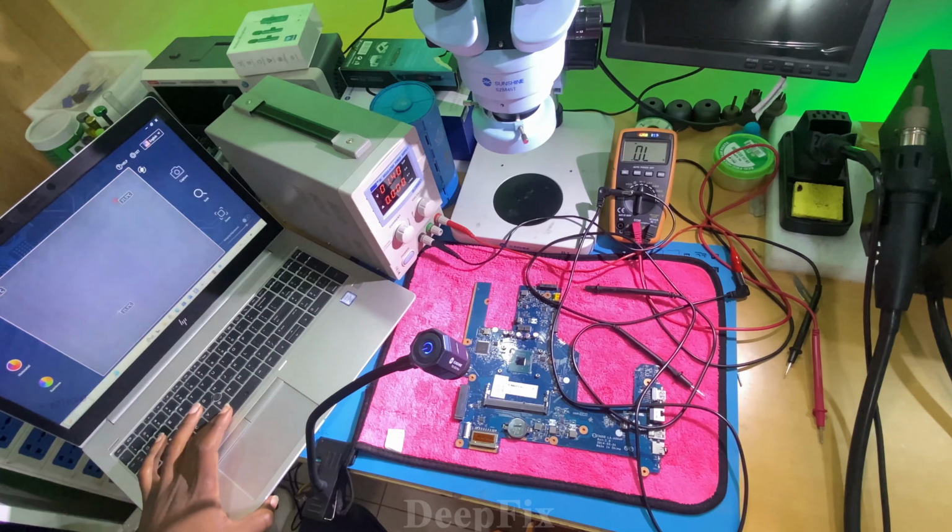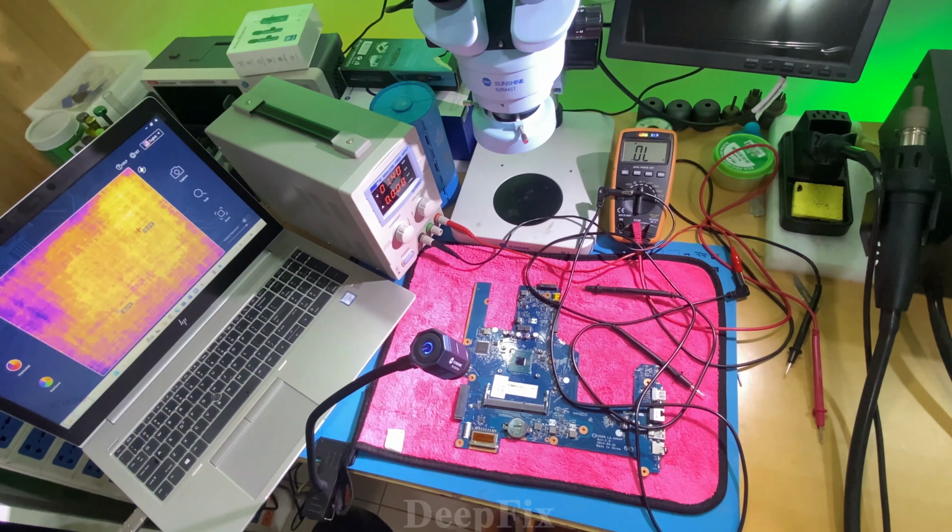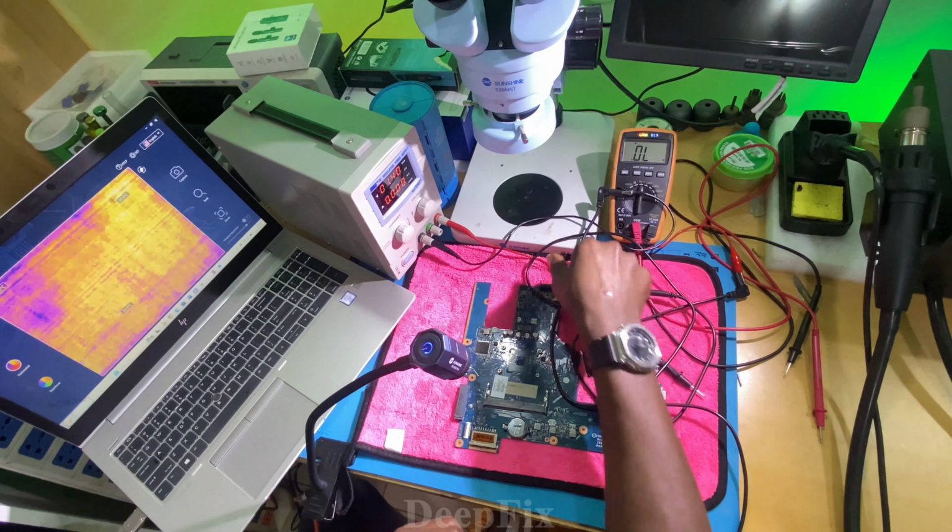We can change the color. We can make it black. But for me, I'm using yellow. Yellow color is good for me. After that, we are going to inject voltage to the shorted component.